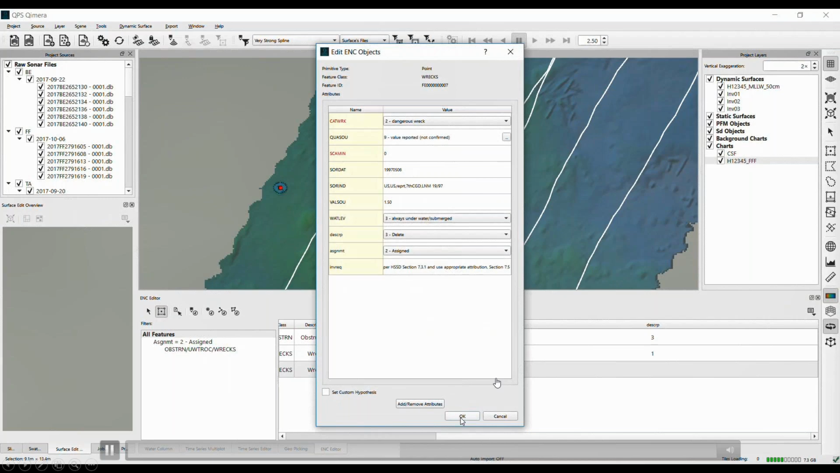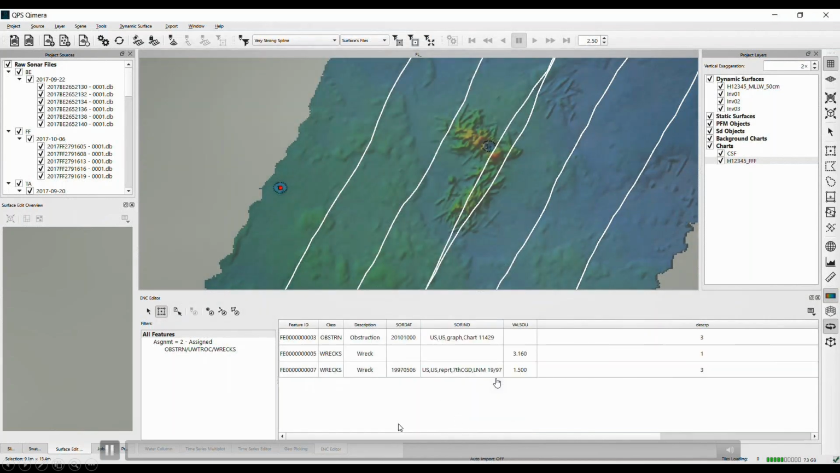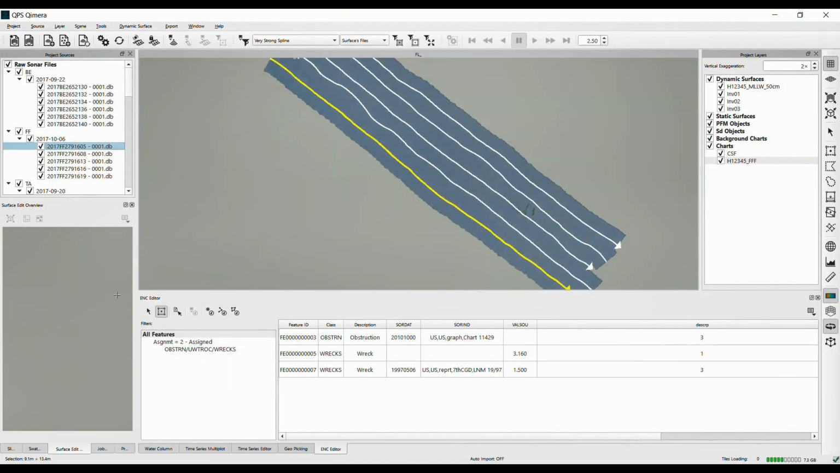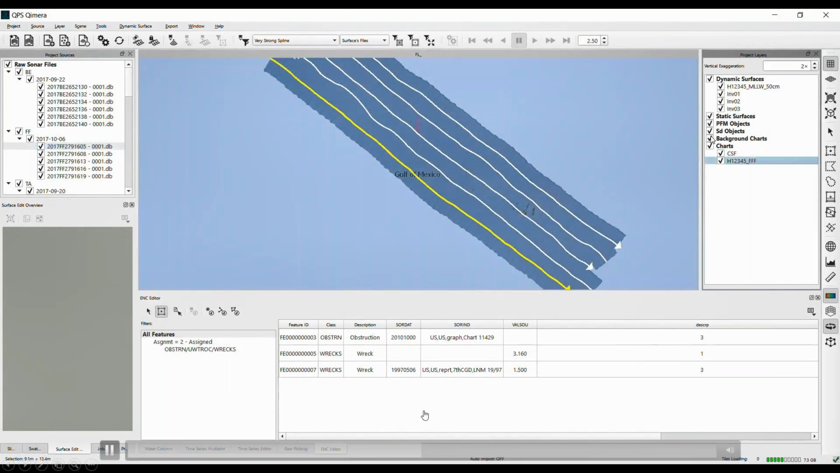Okay, so now this process, I'm going to go through this two more times. I'll jump ahead because we don't need to see the whole thing. It's just replicating what I've just done. I'm going to do this again for an obstruction next, and then another wreck. So here we are, we're looking at this. I'll jump ahead a little bit.